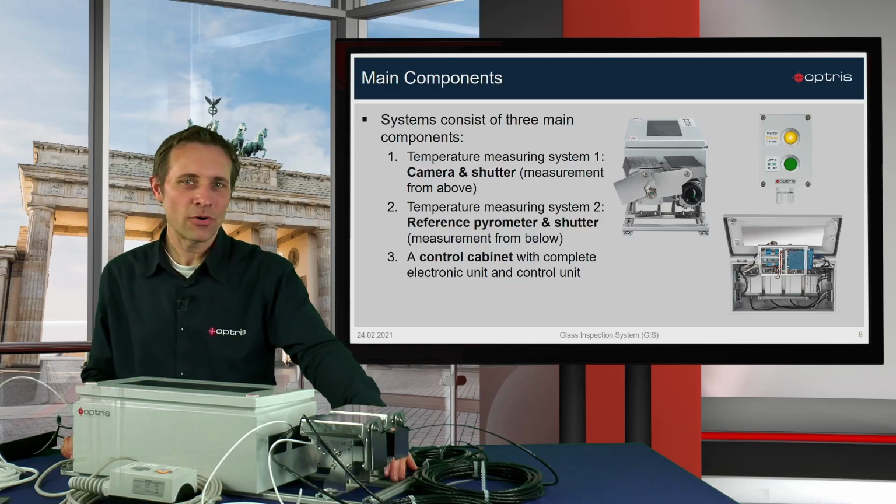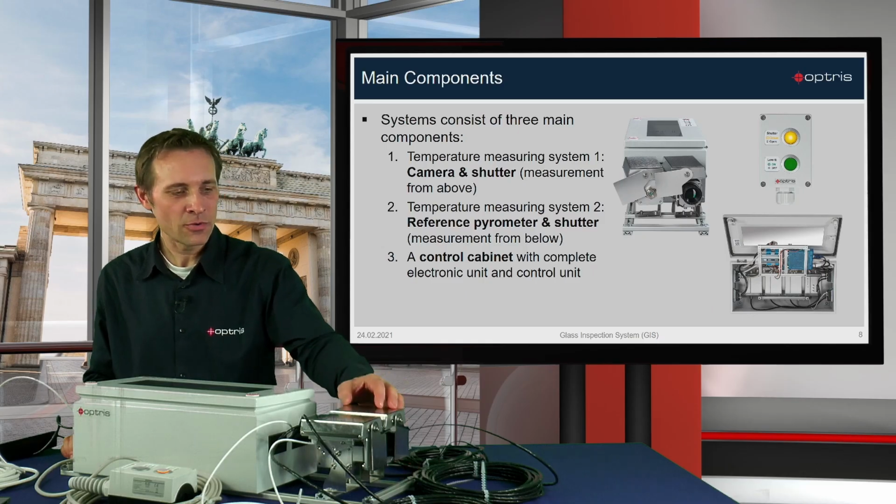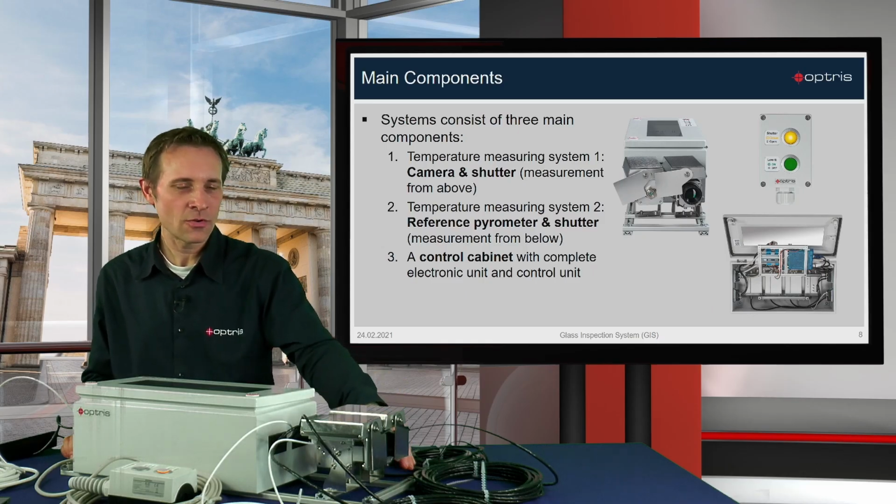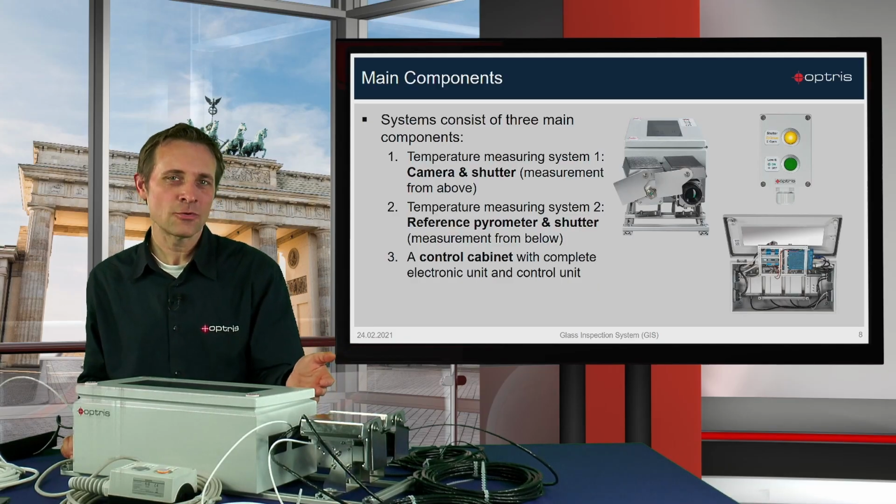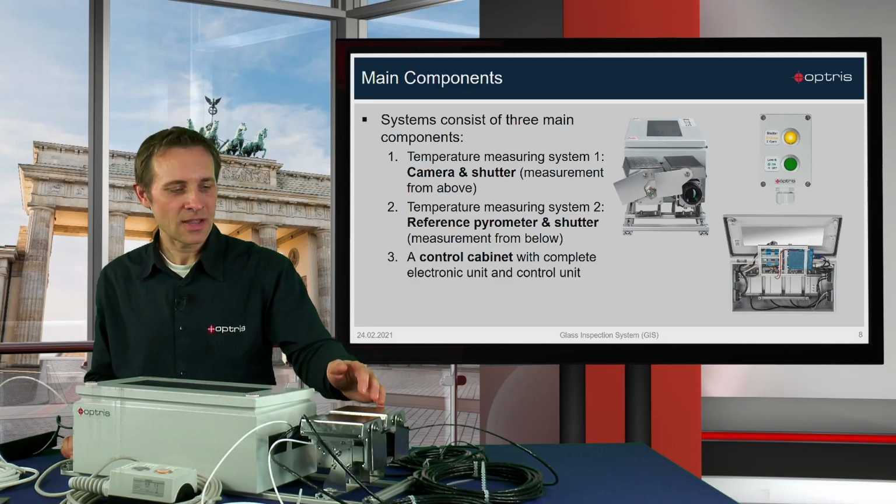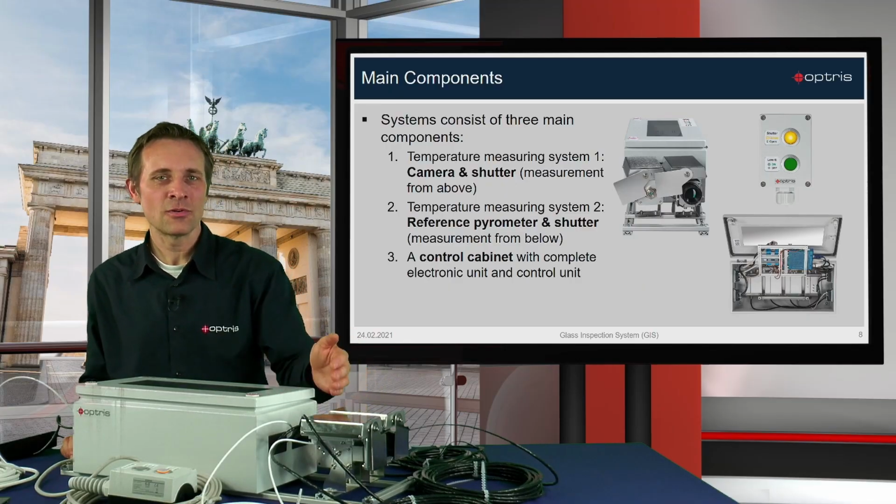This is very important regarding the shipment, because during the shipment the components should be saved, installed on this frame. If the shipment arrives at your location, you can unmount the camera and the CTG5 sensor, and you can install the components at the right locations.